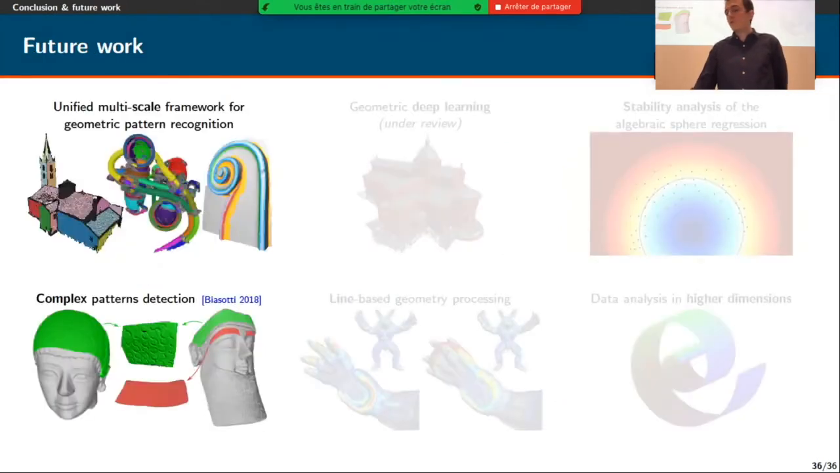For future work, we have several perspectives in mind. An obvious perspective is to try to unify all of the different algorithms that we proposed to detect jointly planar parts, but also cylinders and curves together. We can also try to detect more complex patterns, like repetitive patterns, as we can see here, or small 3D textures over point clouds.